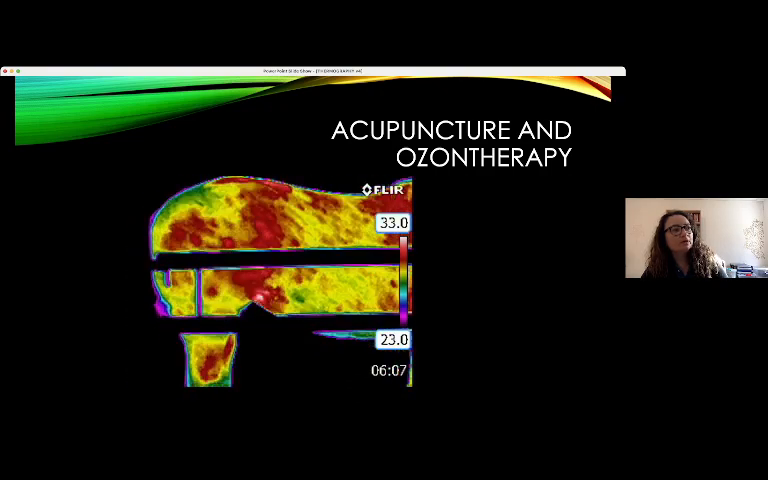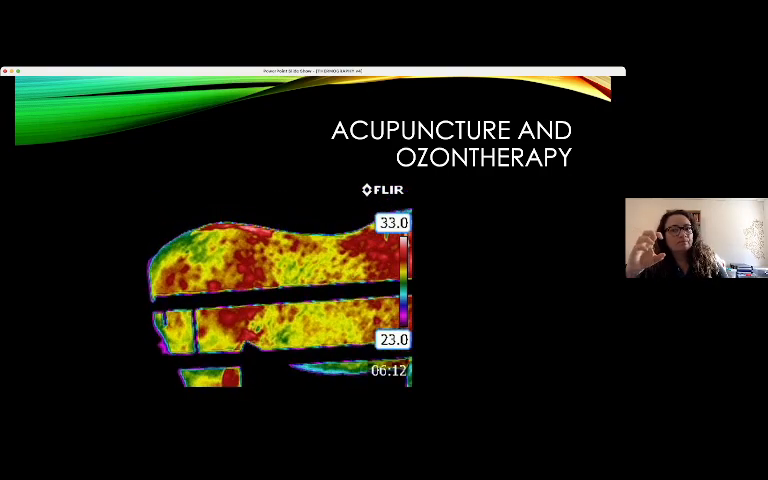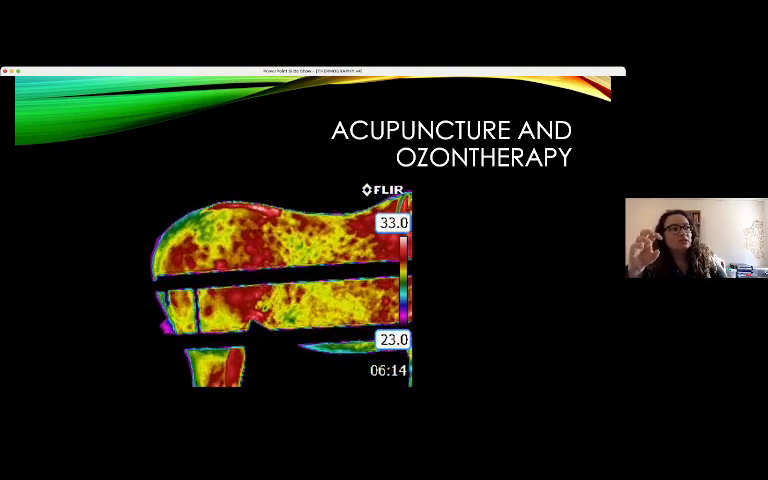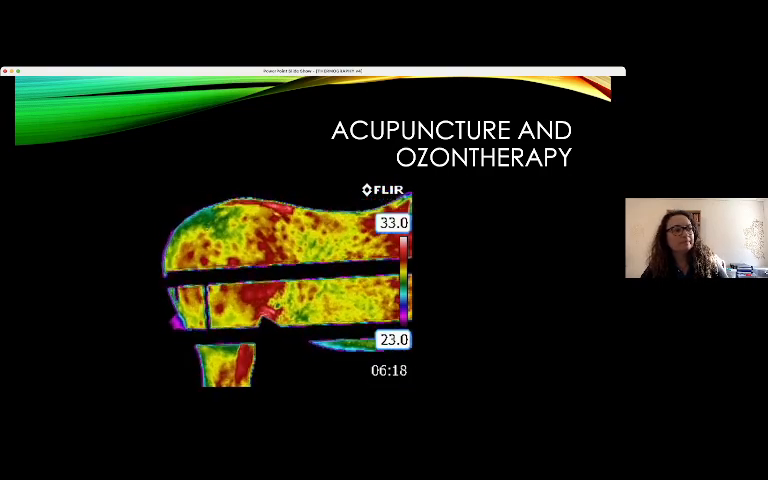I'll pick up more, but you can see the temperature is decreasing.